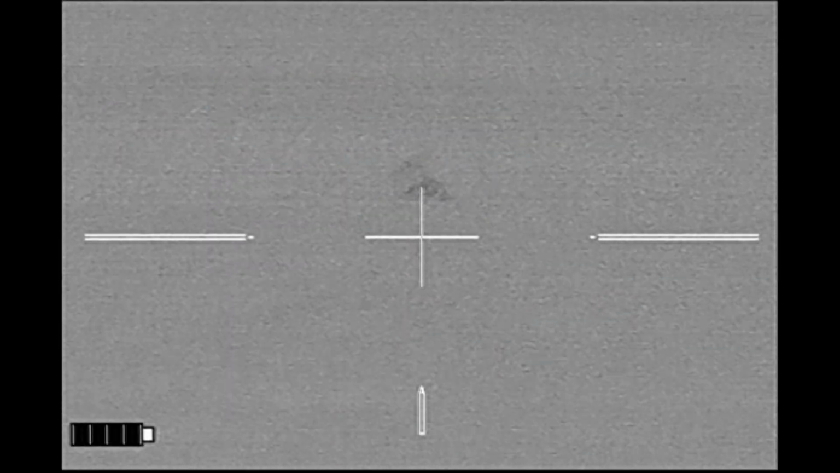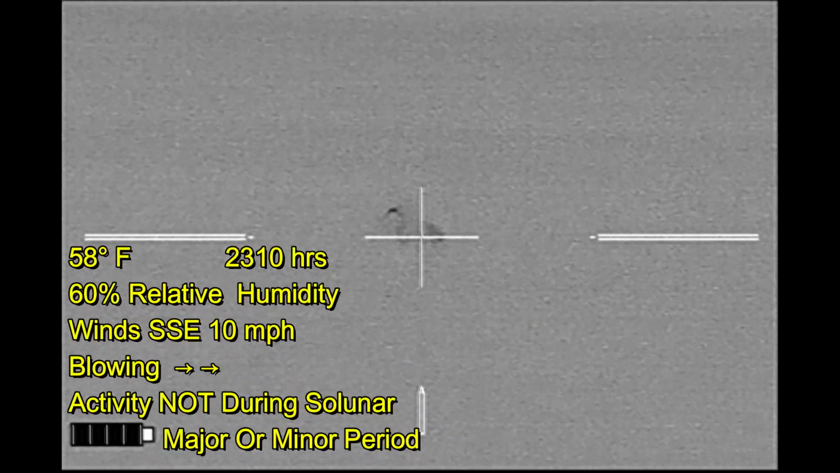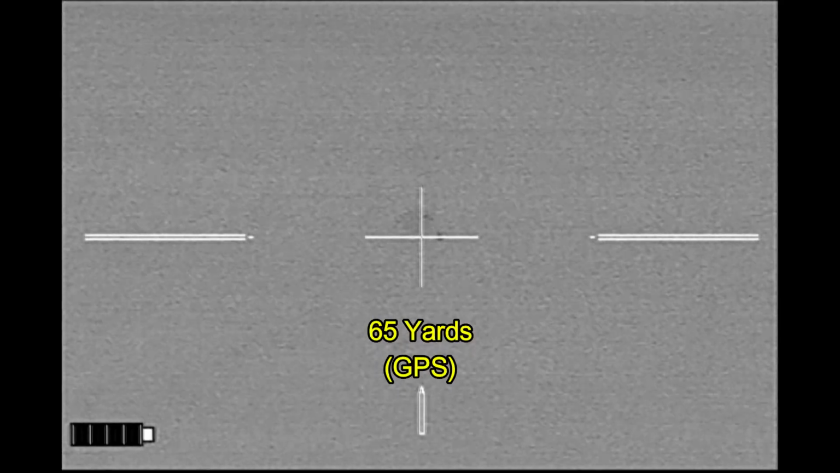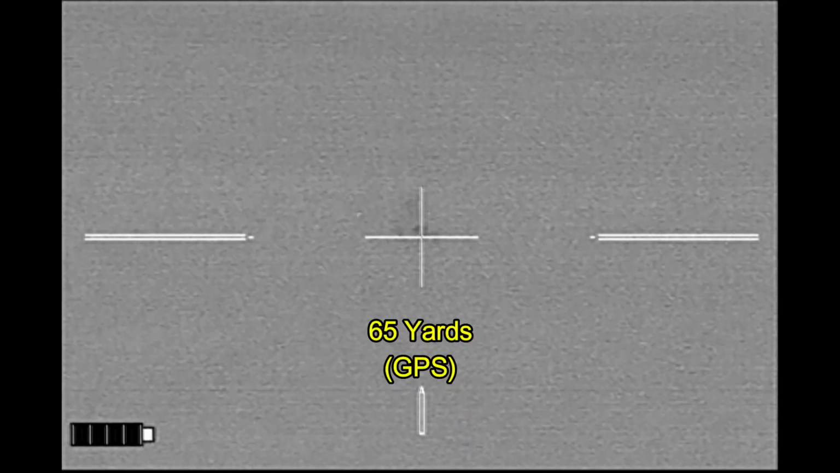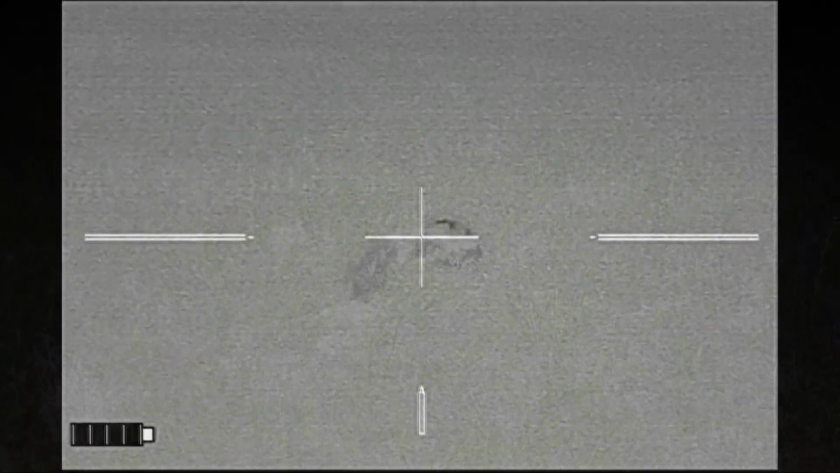Carpe Sus moved on to my next property, where there's been a problem with skunks. The wind is blowing pretty good from left to right, and the skunk is in some taller grass here, 65 yards. Here we go. And that was the first skunk of the night.